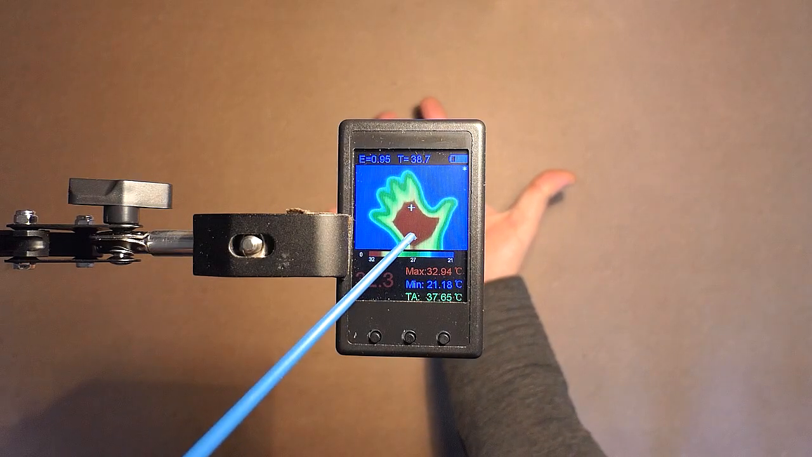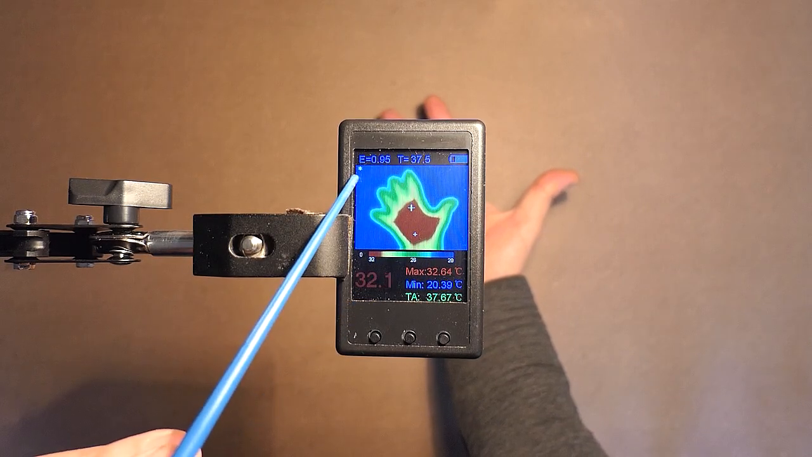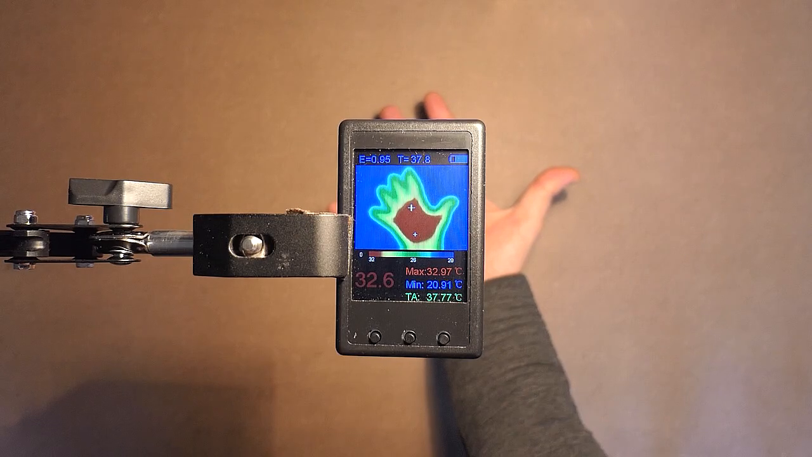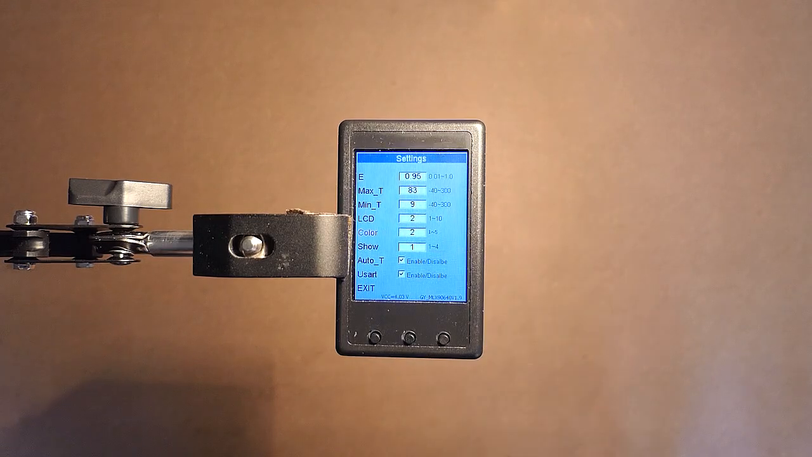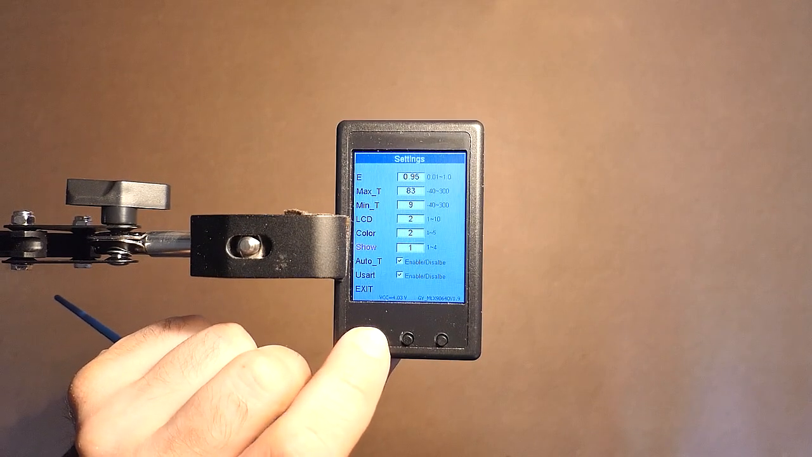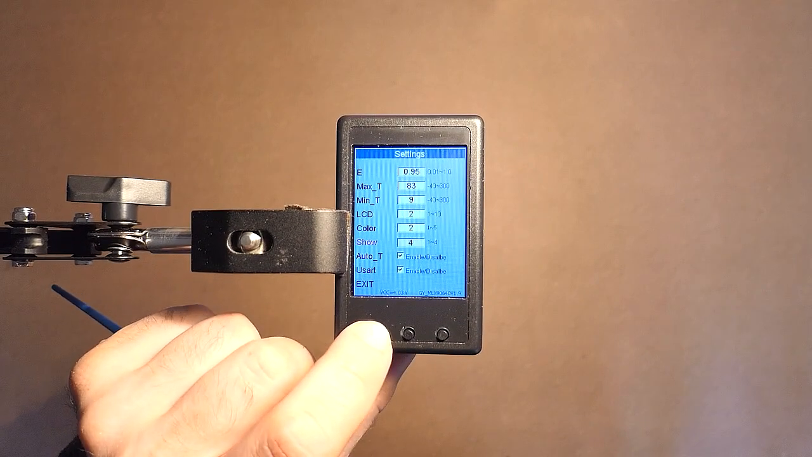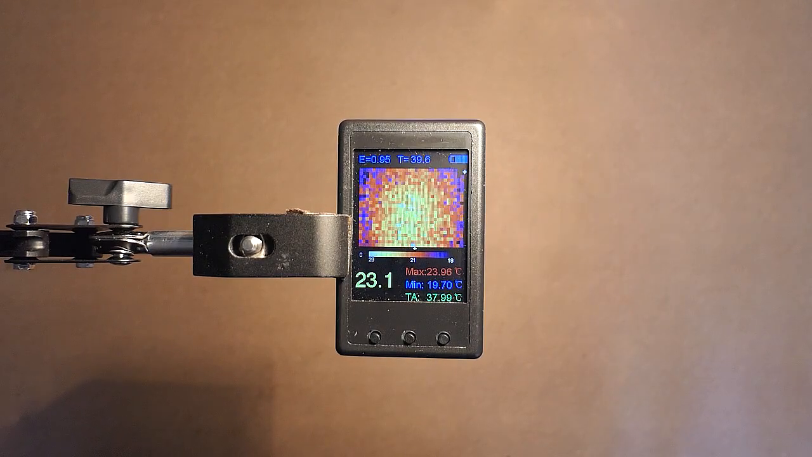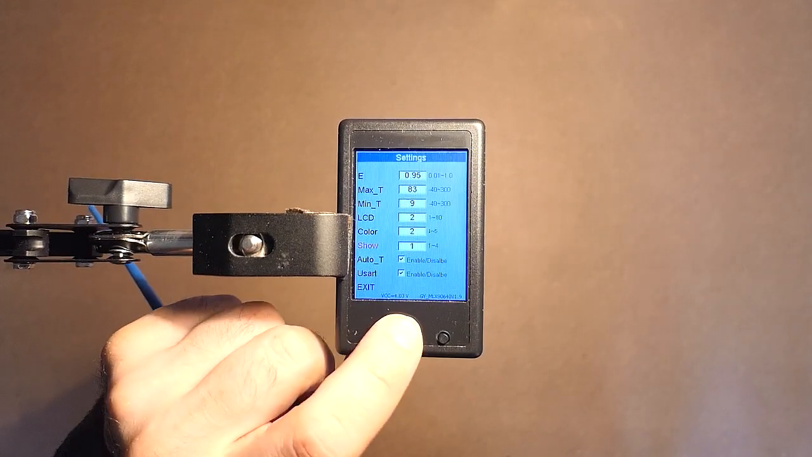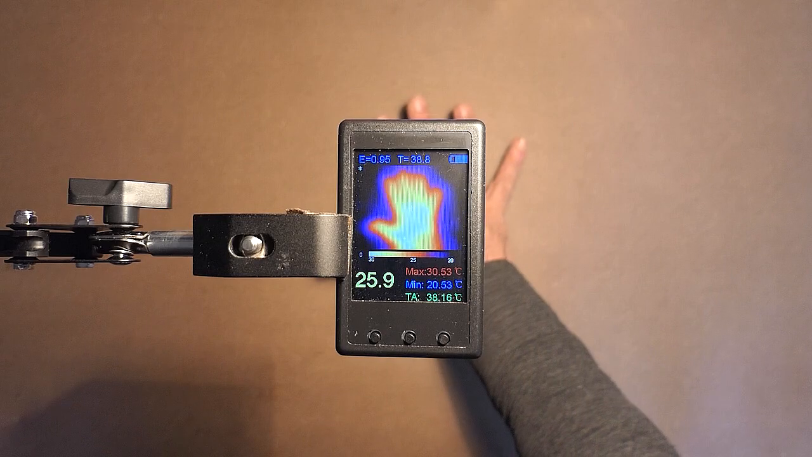Here, the plus. This is the hottest point, and this star is the coldest one. We see it's blinking. And now let's change this parameter to 4. So you see the device is inaccurate. So you should always use 1.